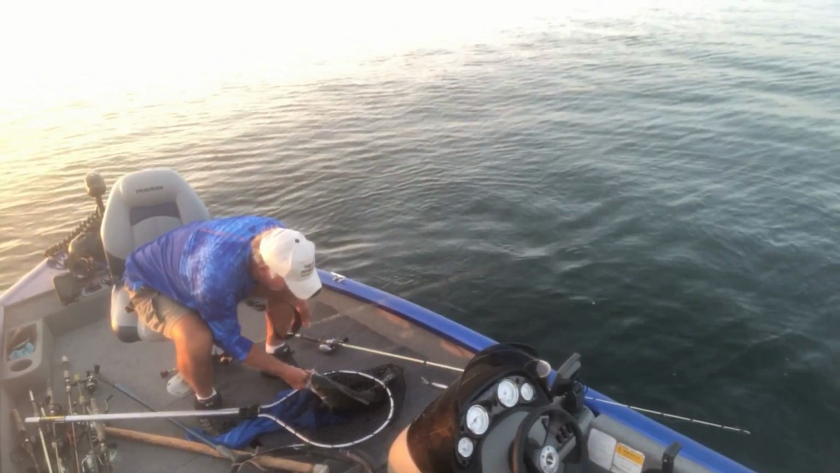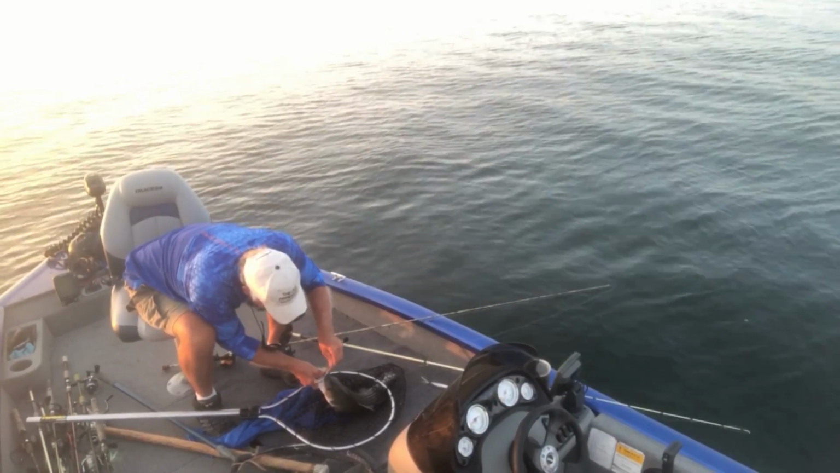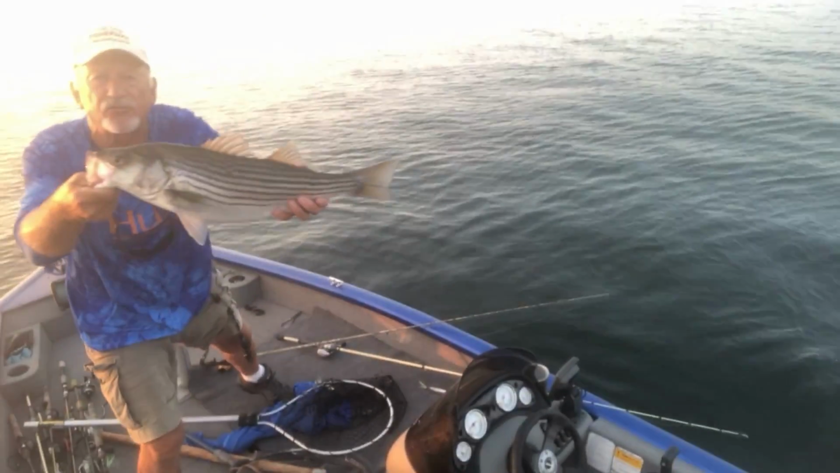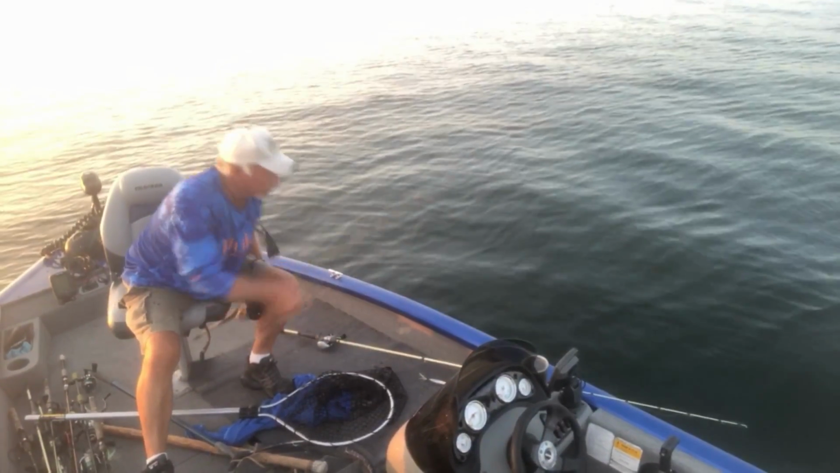Look at that. He wasn't snagged. Snagged in the hook, in the mouth. That's the way he's snagged. Hey, look at that. Look at that, what a jumbo super dog supreme. Oh, gotta love that. You have got to love that.